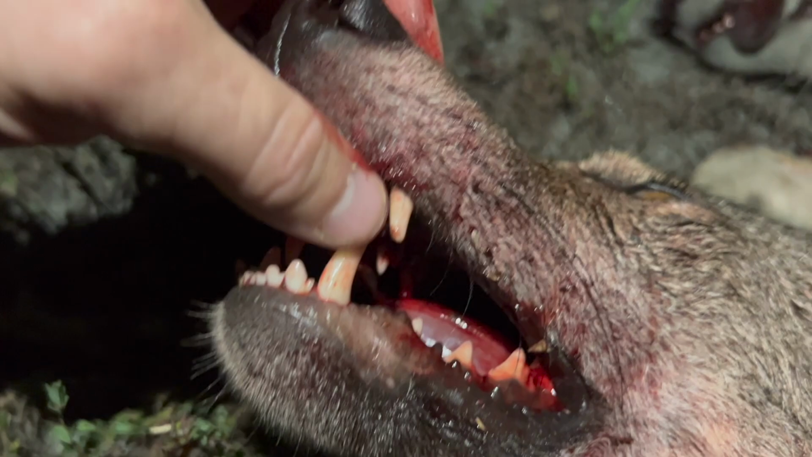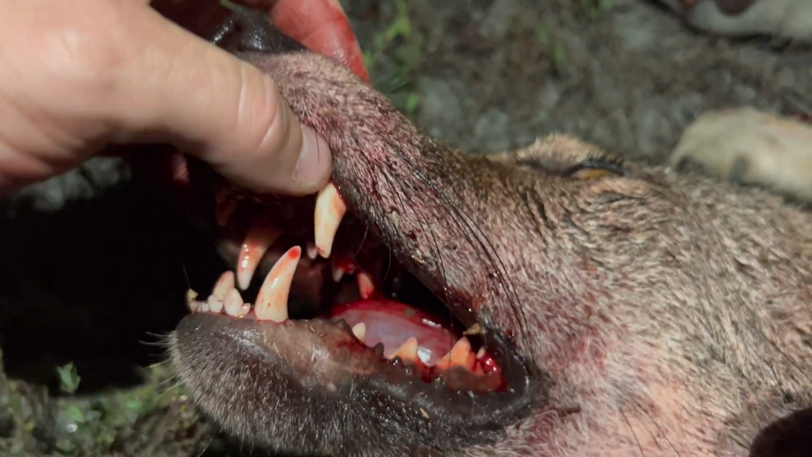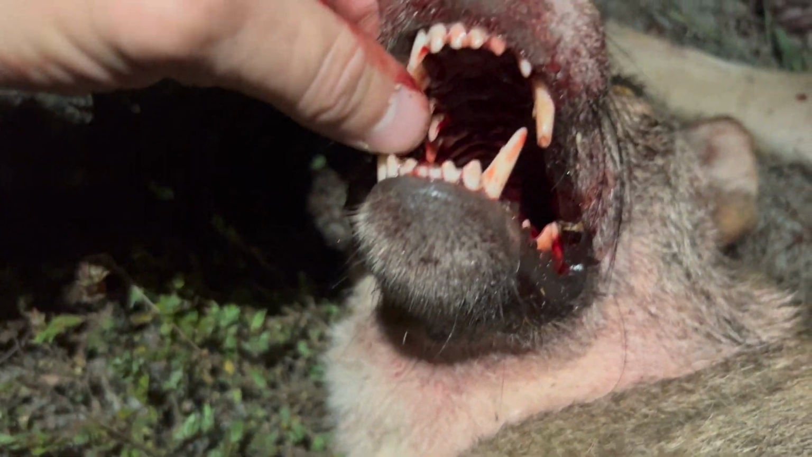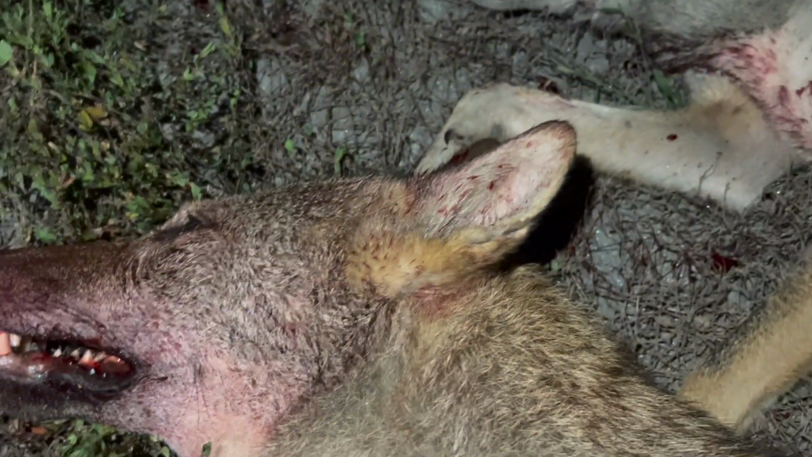But this is an older dog. I mean, a real big dog, but you can see his canines are starting to wear down right there. So this is an older dog for sure. You can see his bottom teeth right there are wearing out. So this is a very, very, very good dog to get out here.